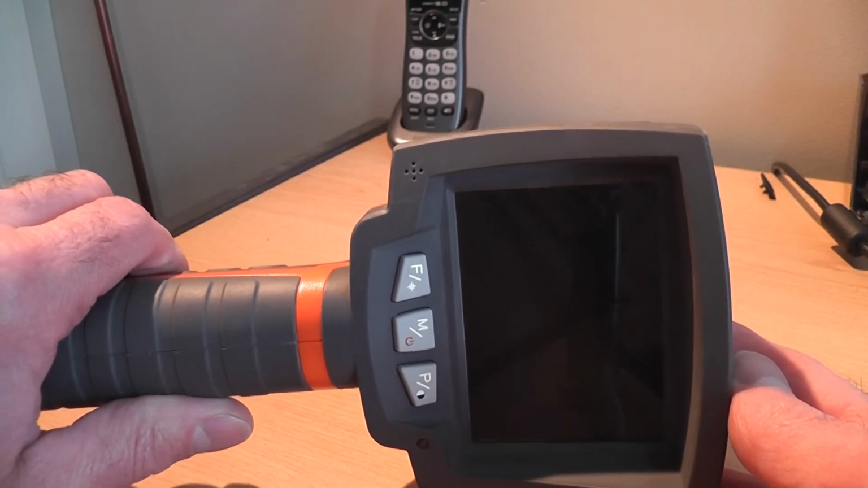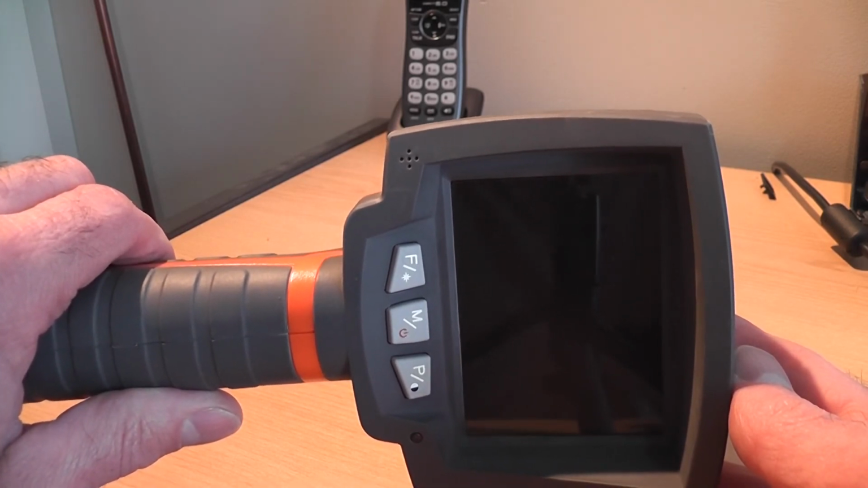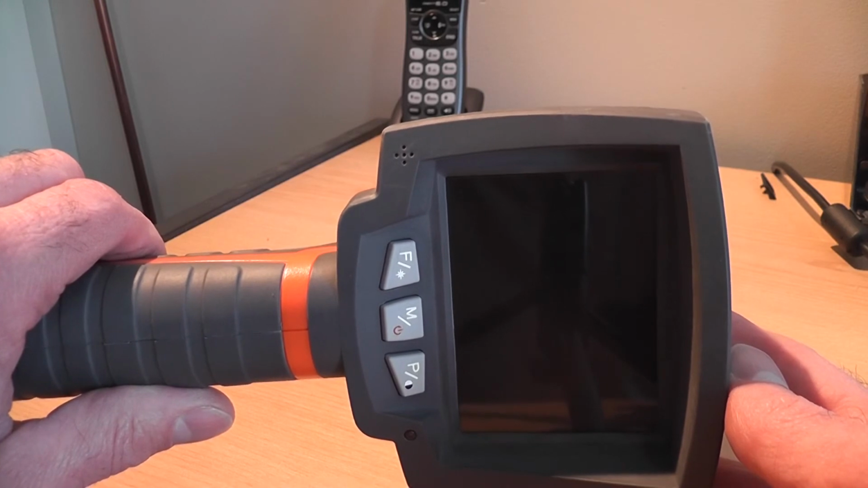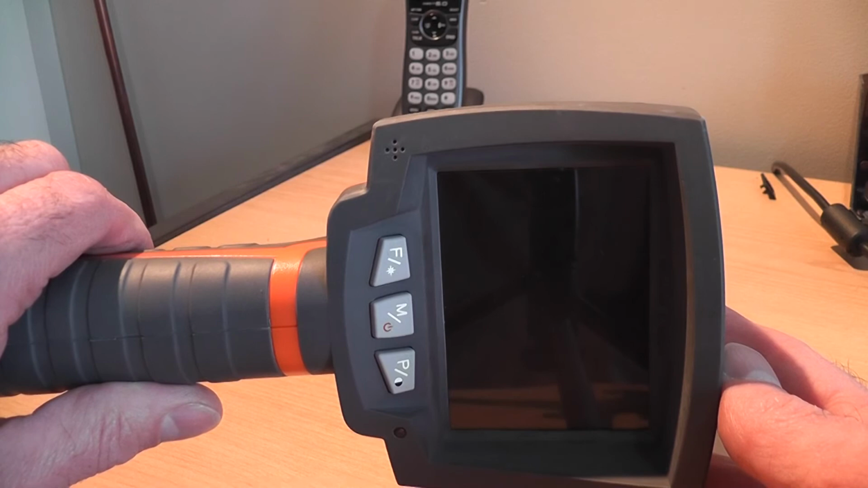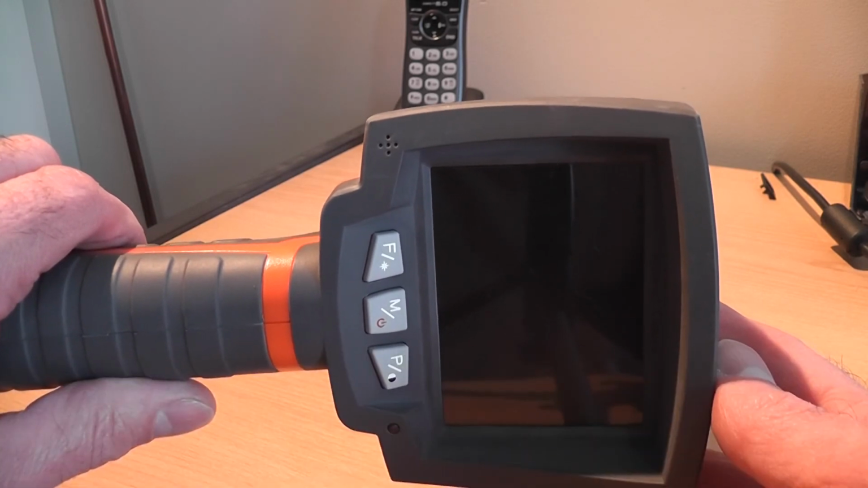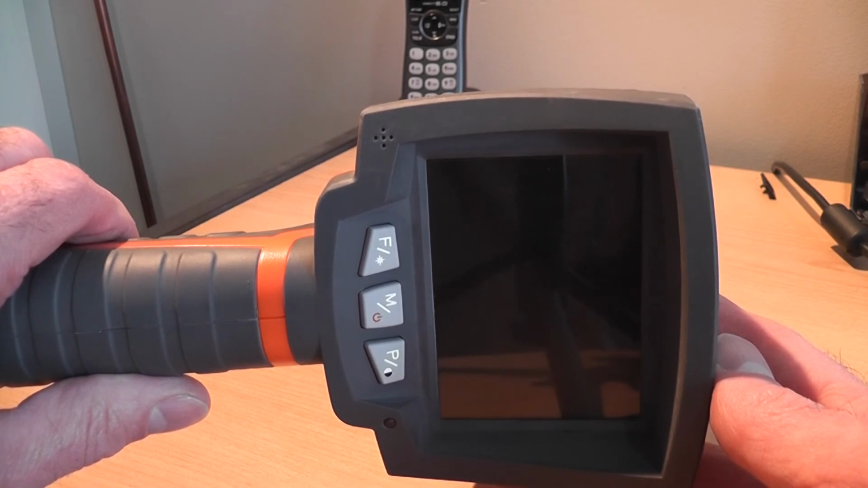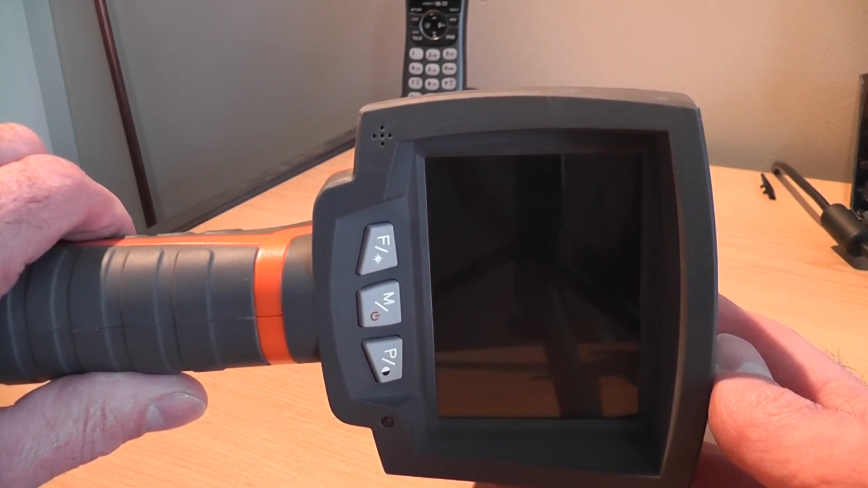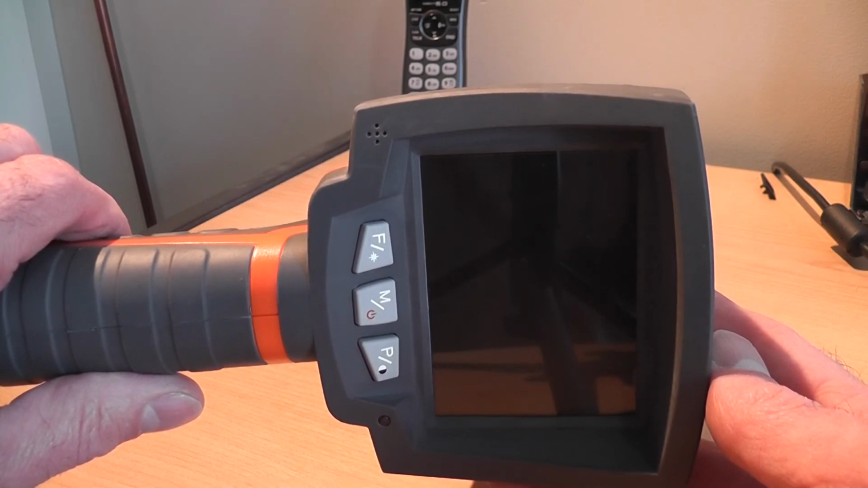This KT160 is the most featured in the range apart from the A version, which will cover a higher temperature. Other models in the range, depending on the exact model, miss out on features including autofocus, visual imaging, video output, combination thermal and visual images, voice annotation, laser pointer, memory features, and video capture via USB.